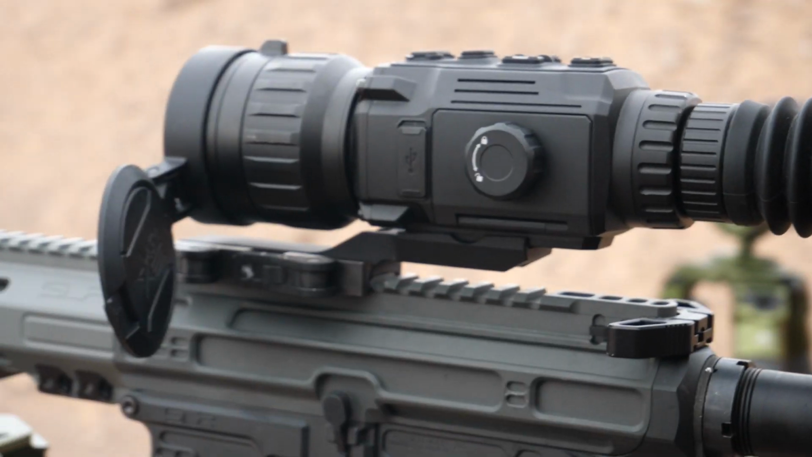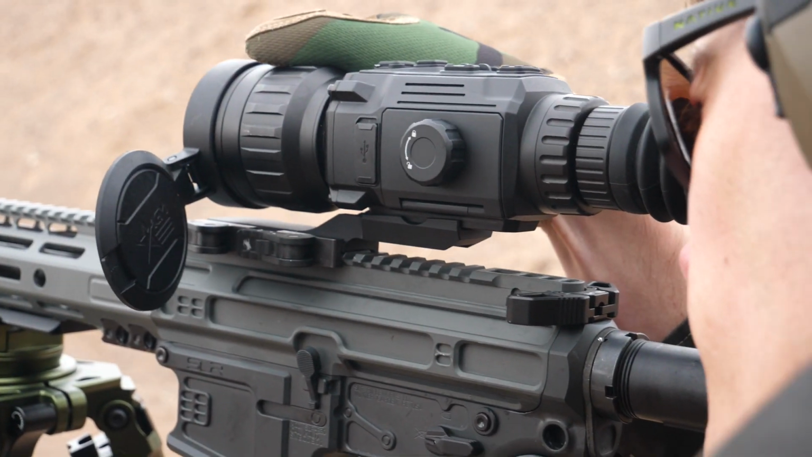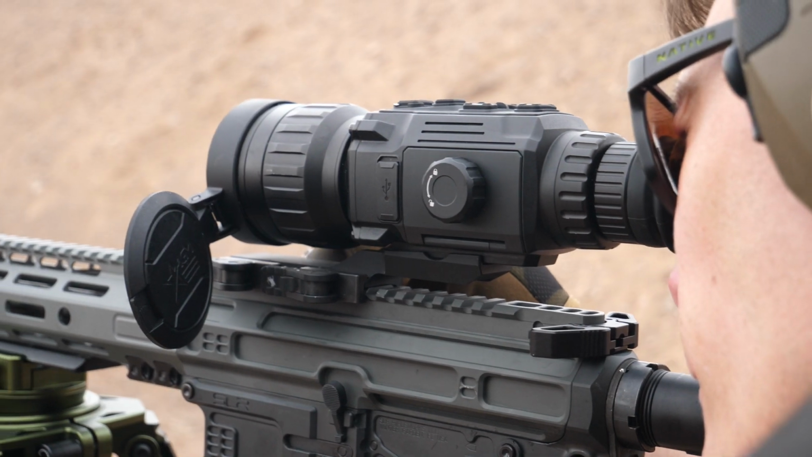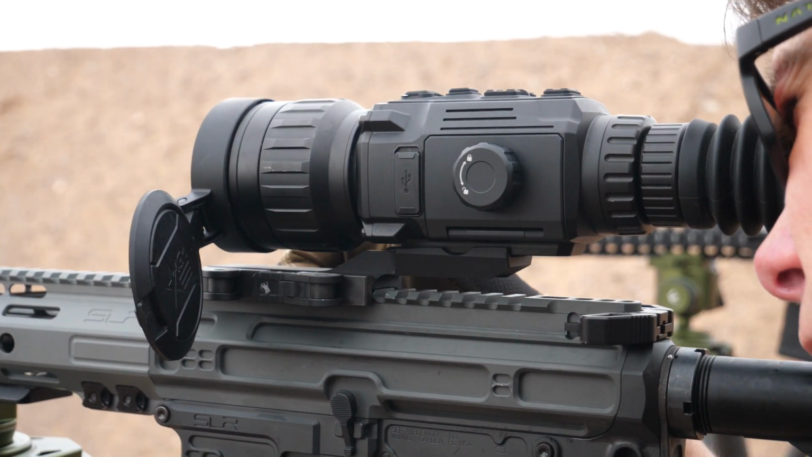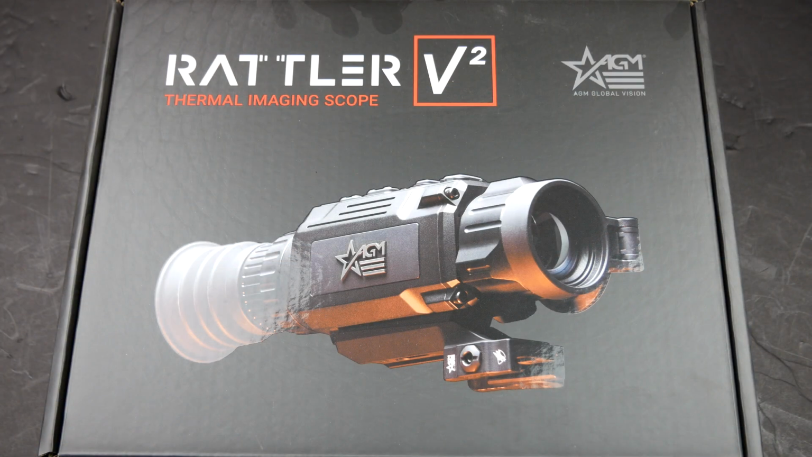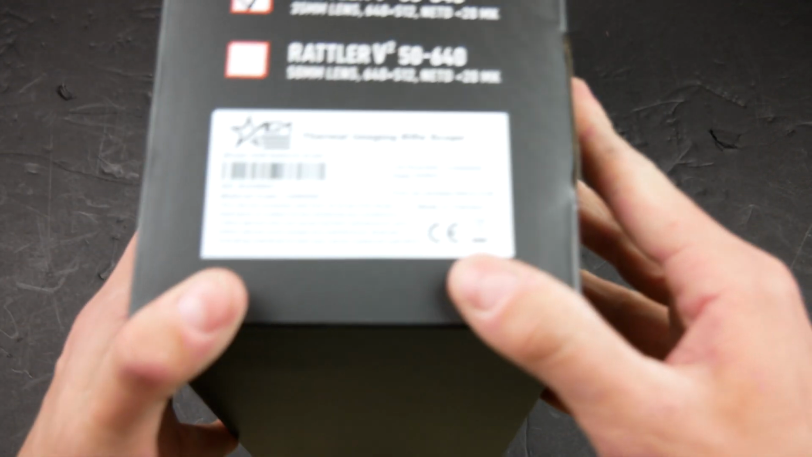Hey guys, if you're just getting started with thermal devices, I have a couple of tips that might help you out. None of this is secret mind-blowing information, but this video is a lot faster than reading the manual. I'll be demonstrating a lot of this stuff with the AGM Rattler V2 because it's the thermal scope that I have, but this stuff should apply to most thermal devices.